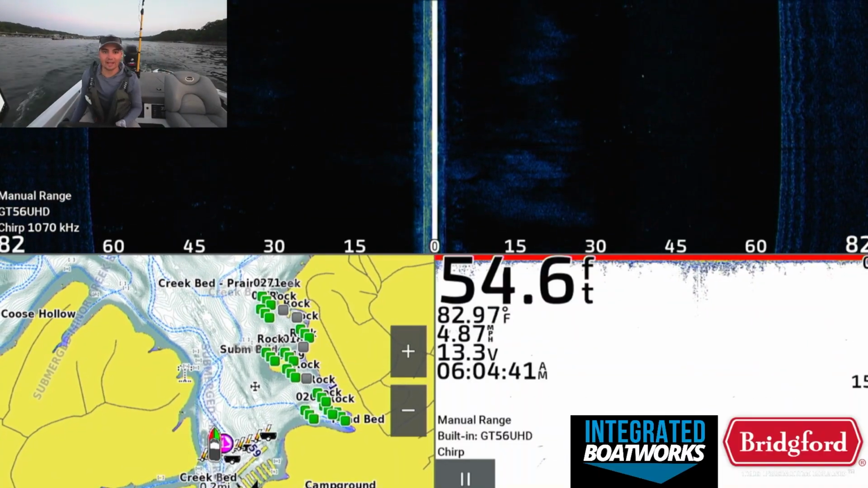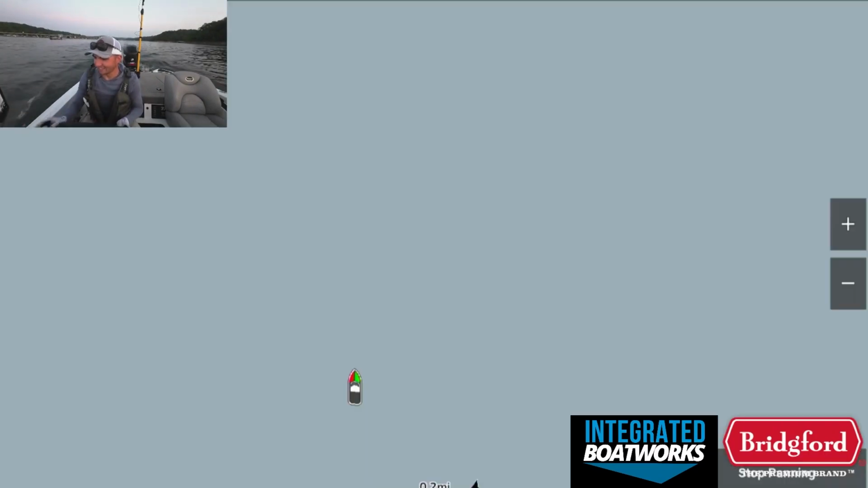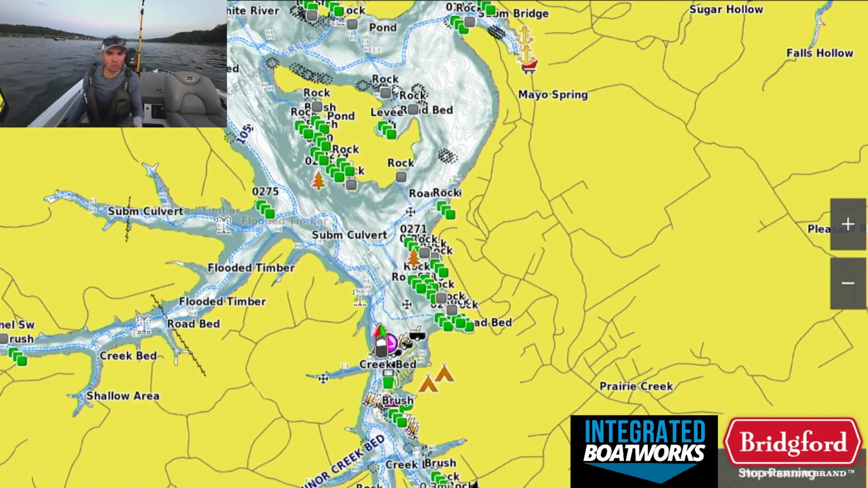Okay, this is the stuff you don't see, guys. All the getting prepped and prepared, take off. Normally I just cut out all this stuff, but we're gonna show you the whole process today. That's the plan. So let's get to our first spot. I'm gonna run to a main lake point with some standing timber that I saw some fish on a bit ago, and we'll see if we can catch some.